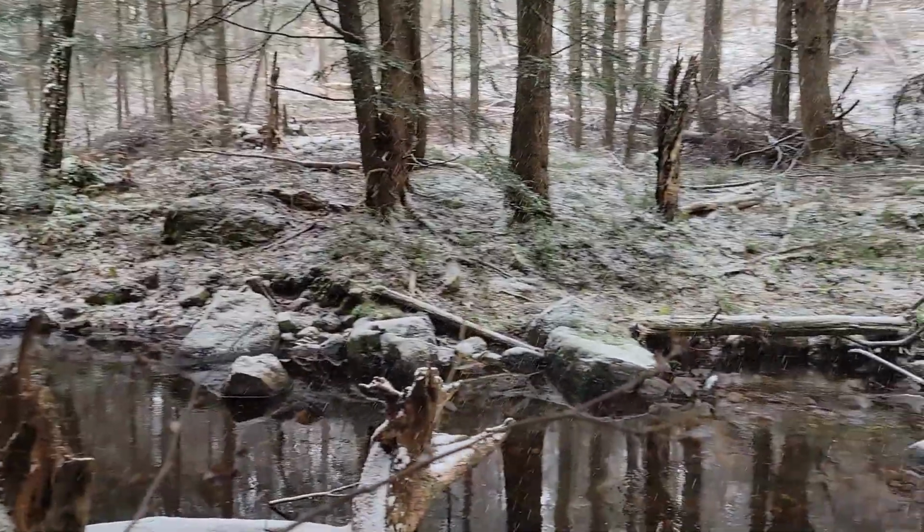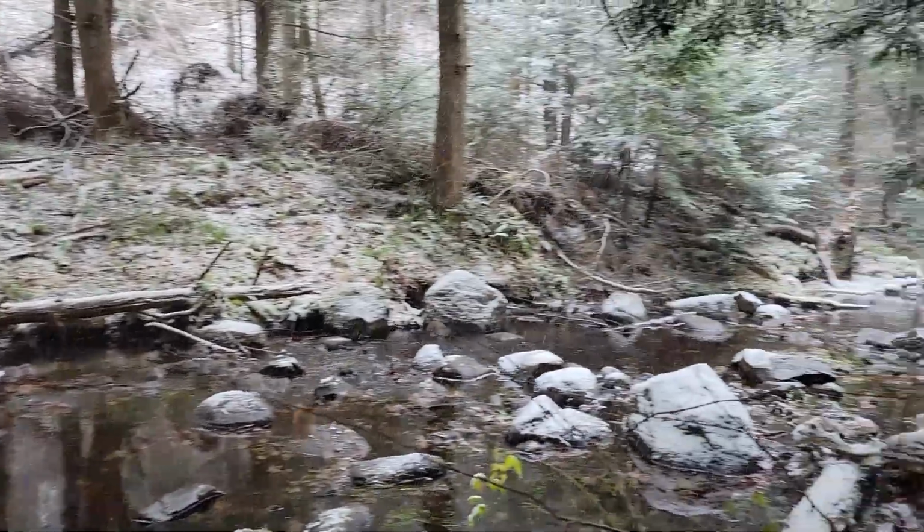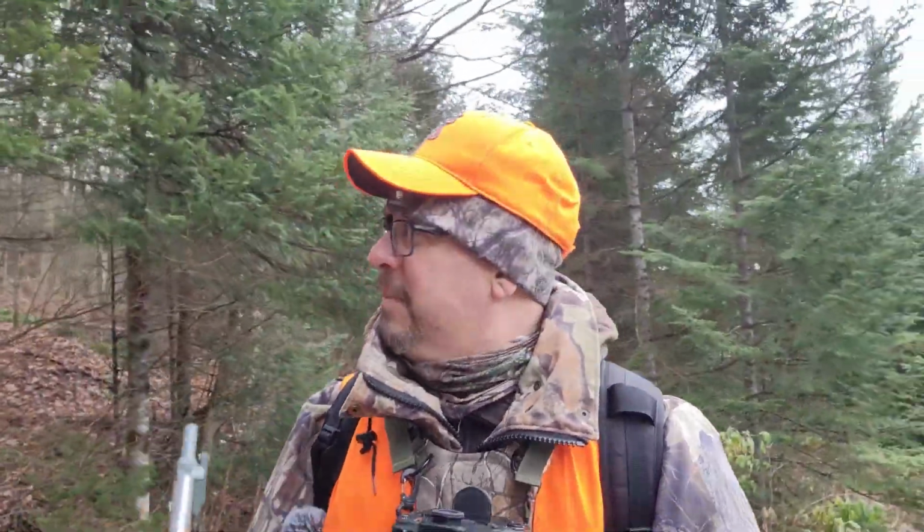So I'm going to bring you guys along with me today for the adventure. I'm using lots of caution, as you can see, with my Hunter Orange on. It is the peak of rifle season for white-tailed deer. So I'm going to be very careful, because I want to come back home, obviously.